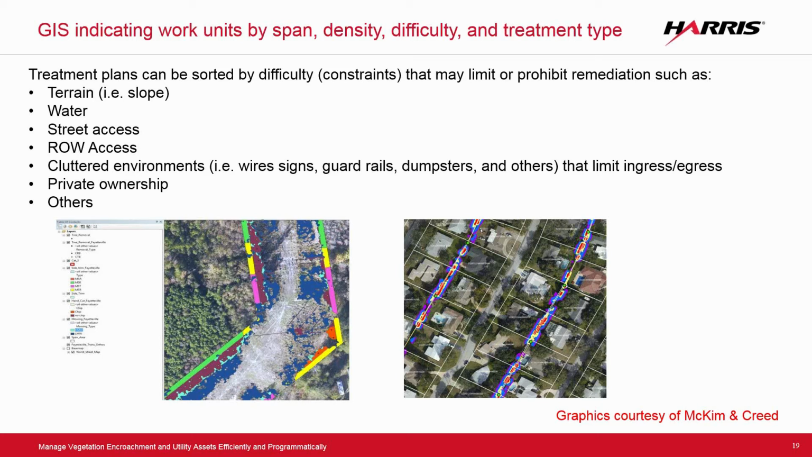Cluttered environments are really important, especially if you've got to get a truck in there, in terms of things like wires, signs, guardrails, dumpsters. All of those affect how they're going to be able to go in and do that work. Terrain is also a very important component. Even though it might look like you can get a truck in there, if the slope is too great, and again, they'll give us a slope criteria or maximum on that, you might not actually be able to get a truck in there to perform the work.